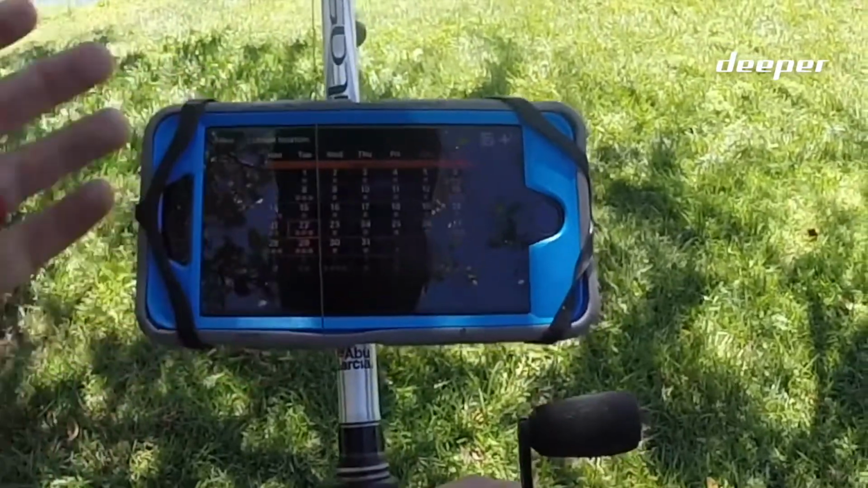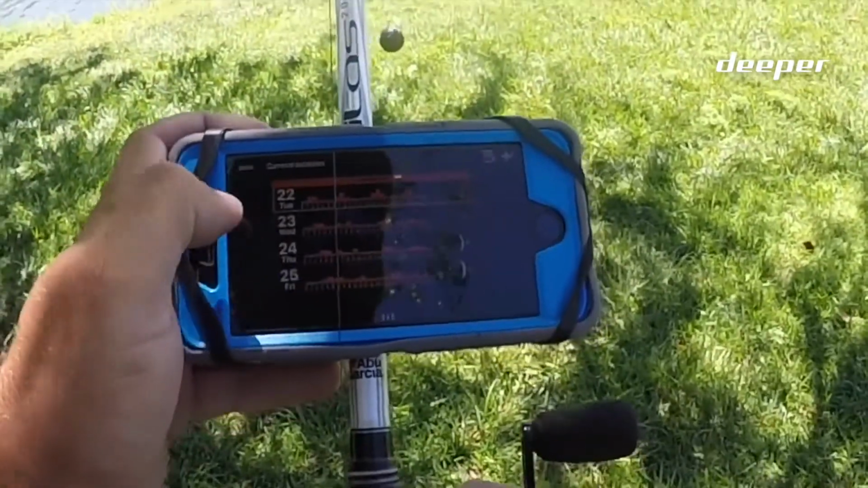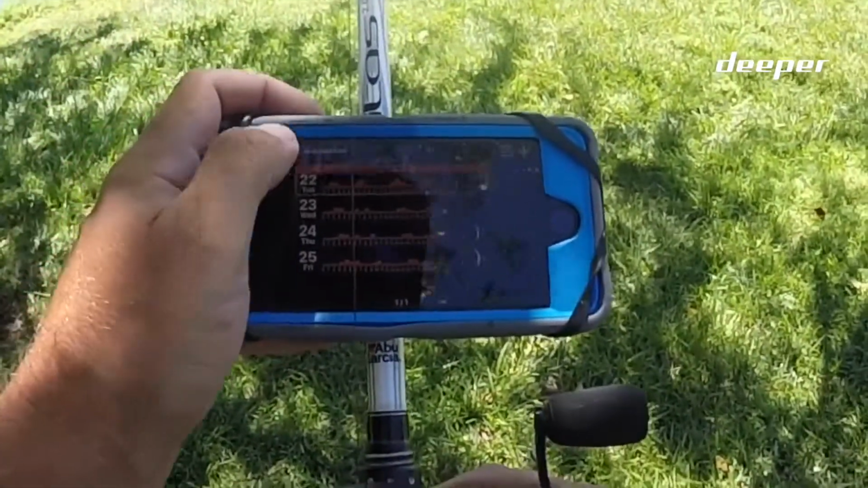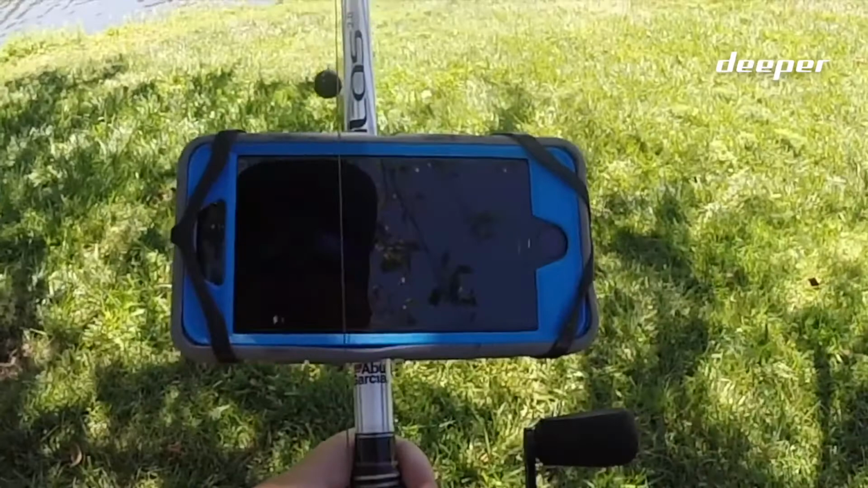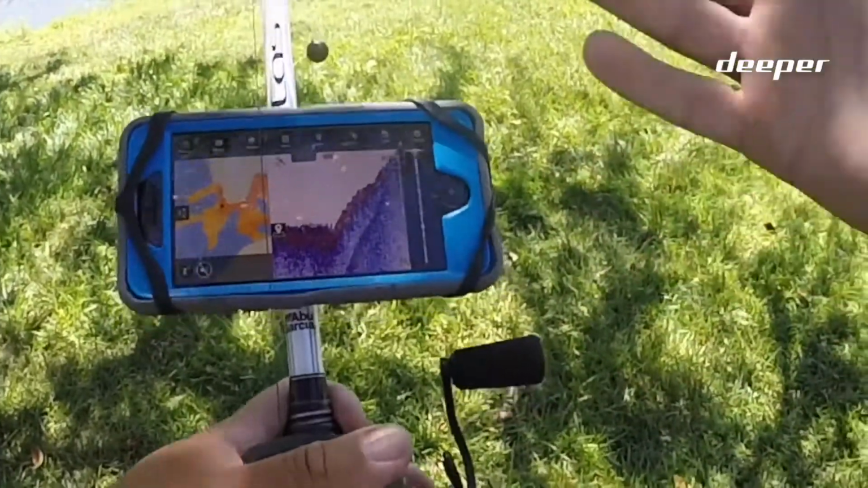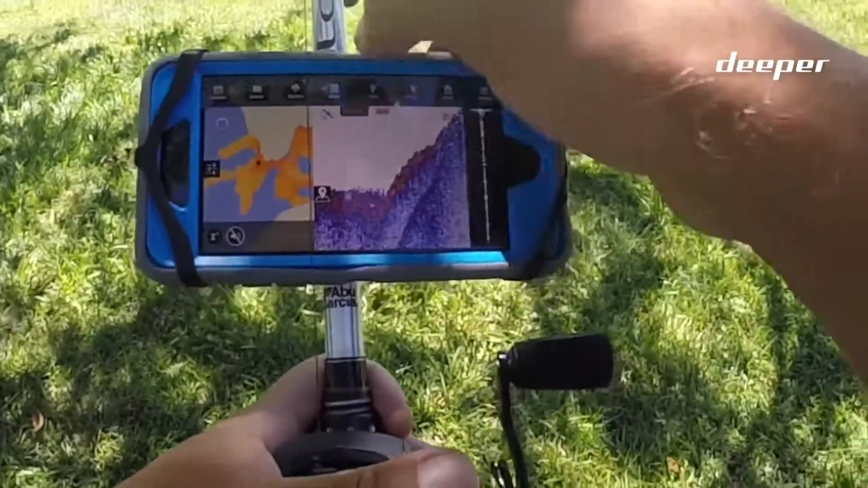You go to your calendar, you can click on whatever today's date is. Here's today, and it's got the moon phase, so exactly where the moon is, which is just awesome. You can go over here to your camera, take a picture of whatever fish you just caught. That way you know exactly where you caught whatever big fish. So that's an awesome way to log your catches.